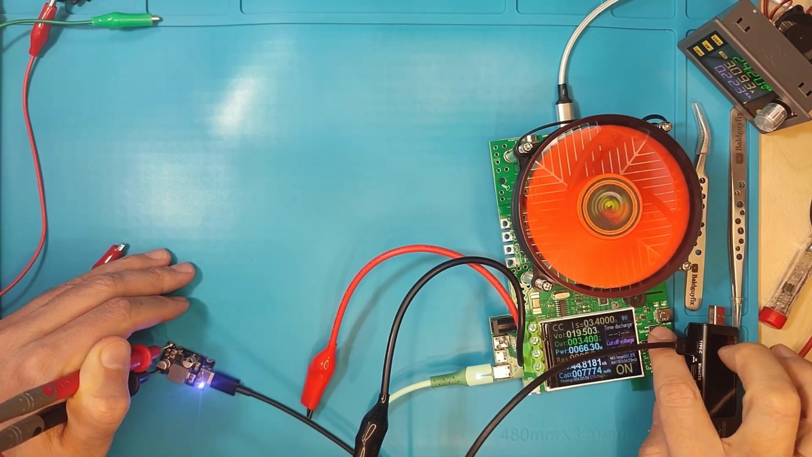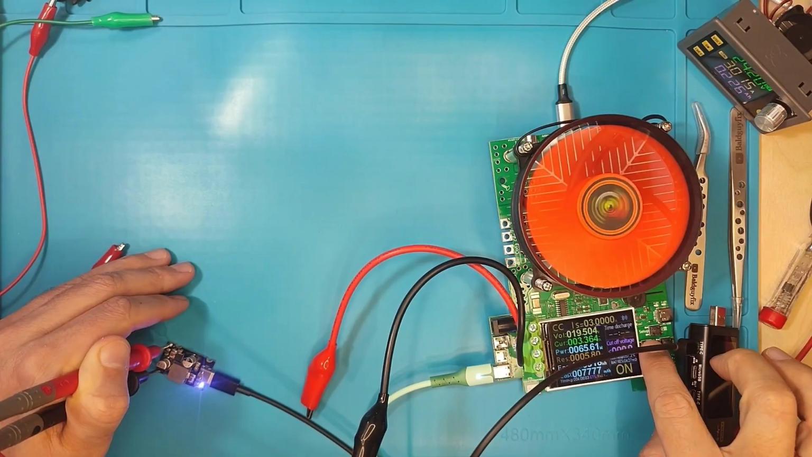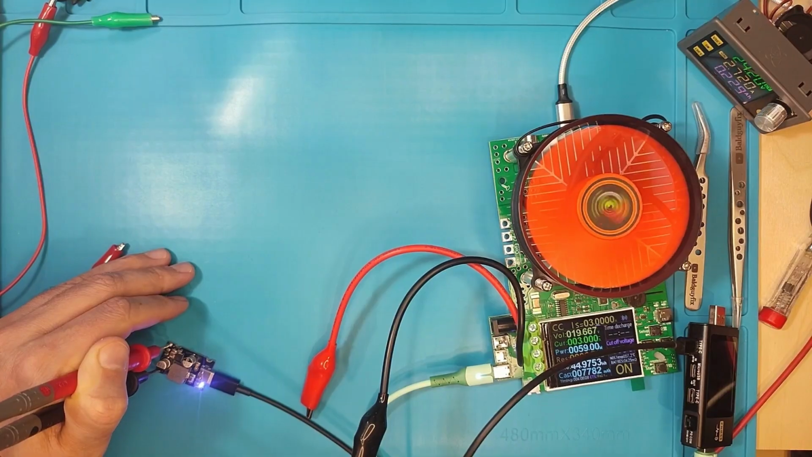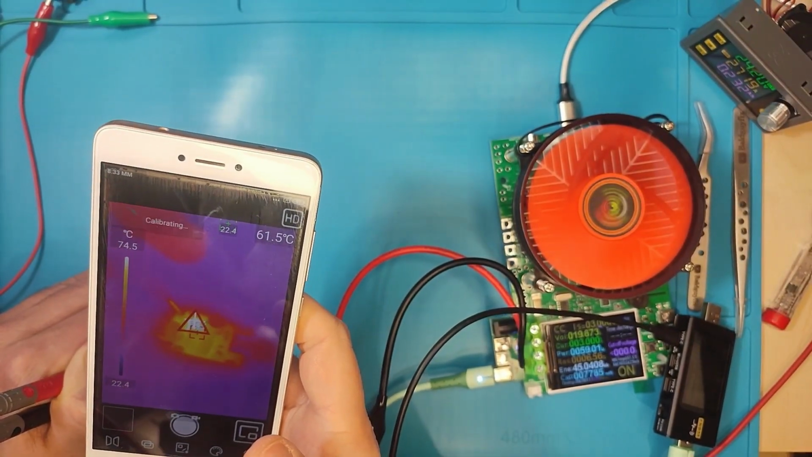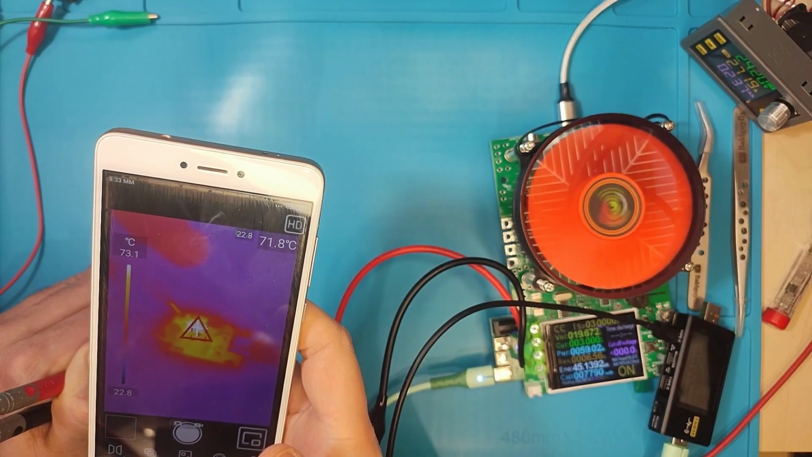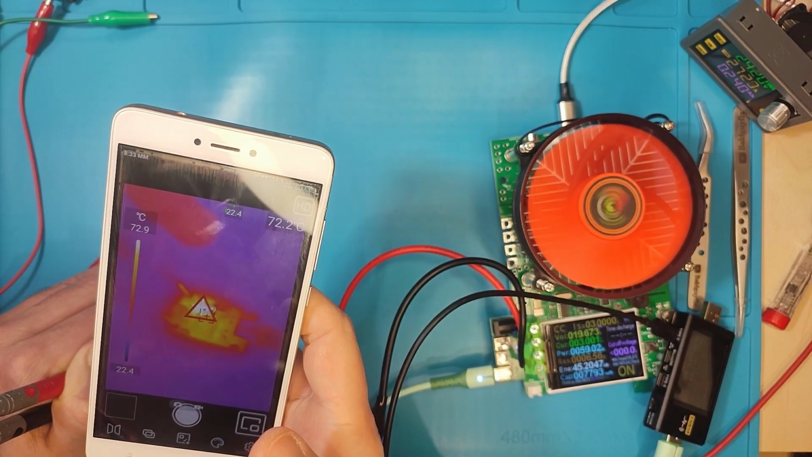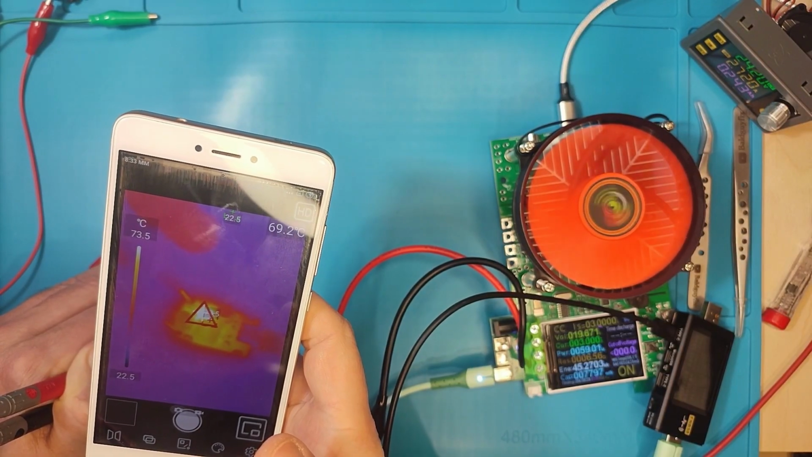Right now we are at 60, and I think it is basically stable. Really nice, I'm really impressed.